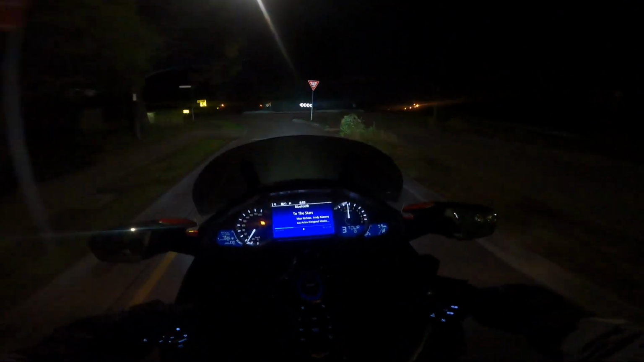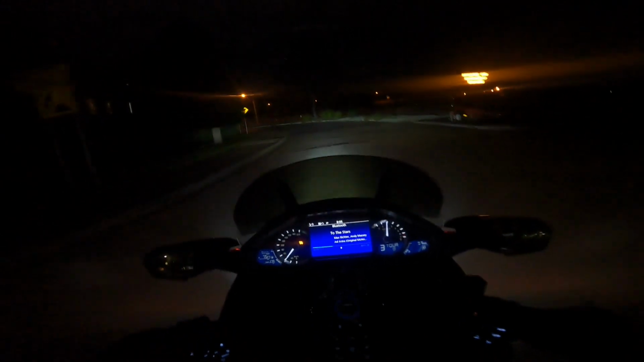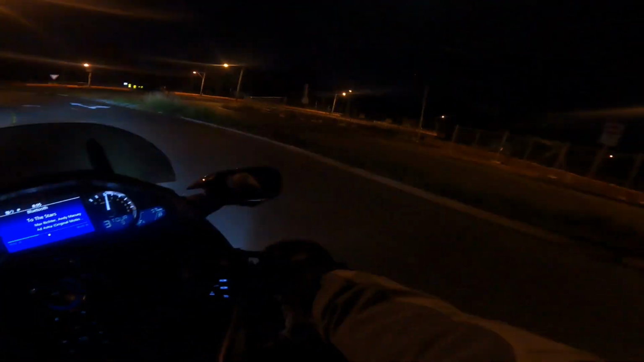Also want to check out using the 3.5mm microphone on the medium mod, which basically means I'm speaking to you from inside the helmet.